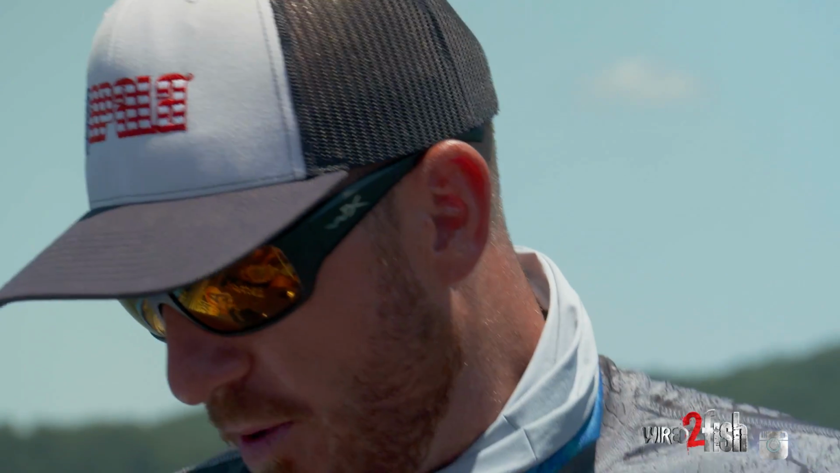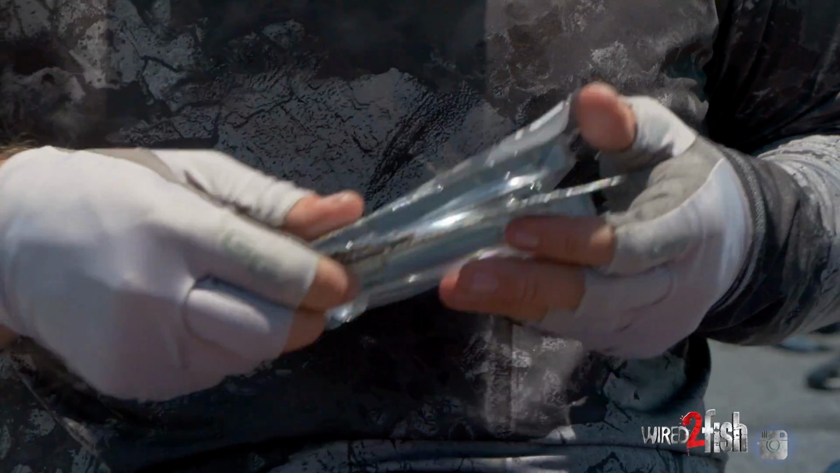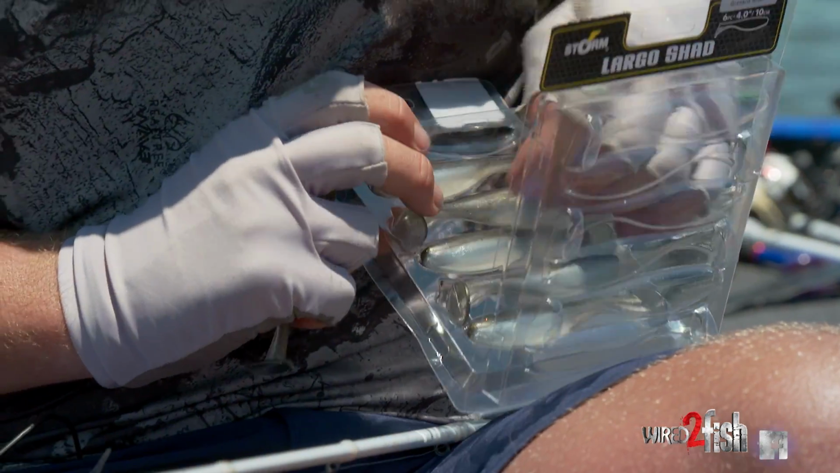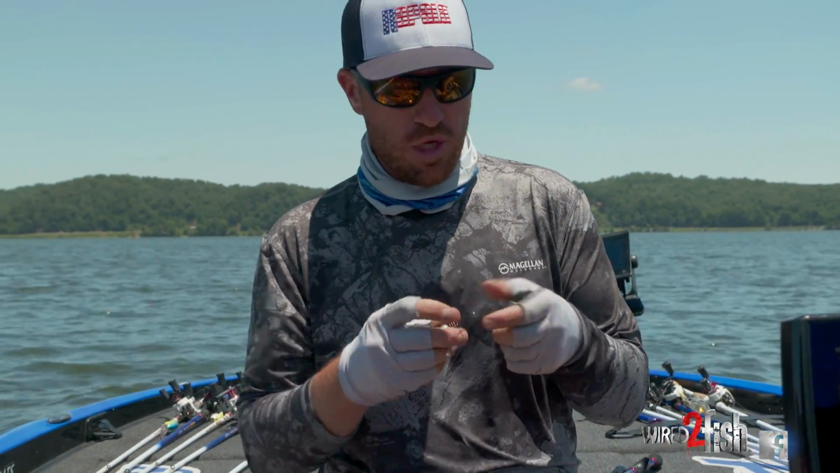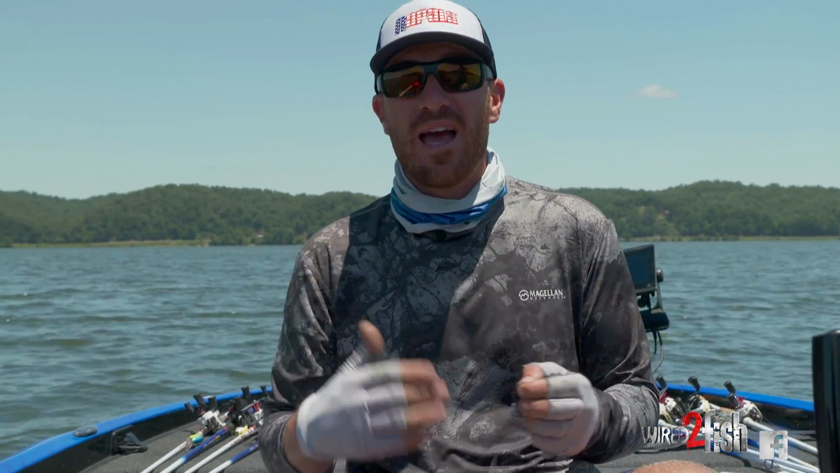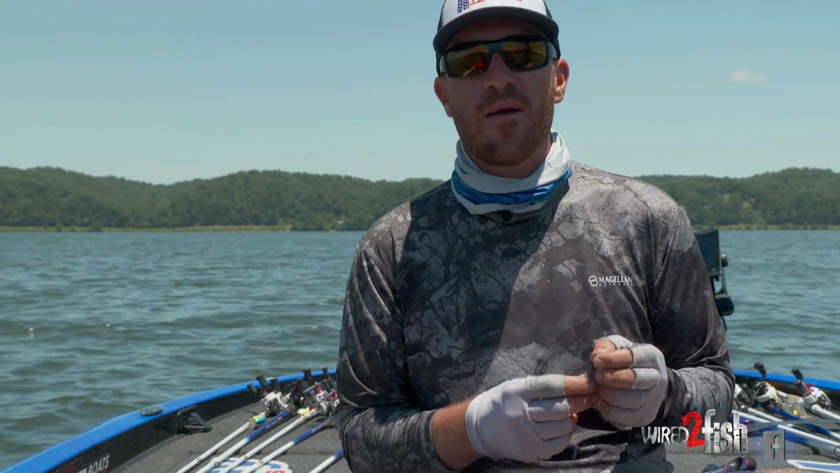So what I'm gonna put on the end of him is a little Largo shad. It's a 4-inch Largo shad, new color called gizzard shad, which a lot of times is what the fish are beating on the Tennessee River. Put this guy up, get him on there. And this is the thing, it's trial and error out here. You don't know the best bait that's always going to catch them. That's why I have as many rods as I do on the deck, to have multiple different applications.